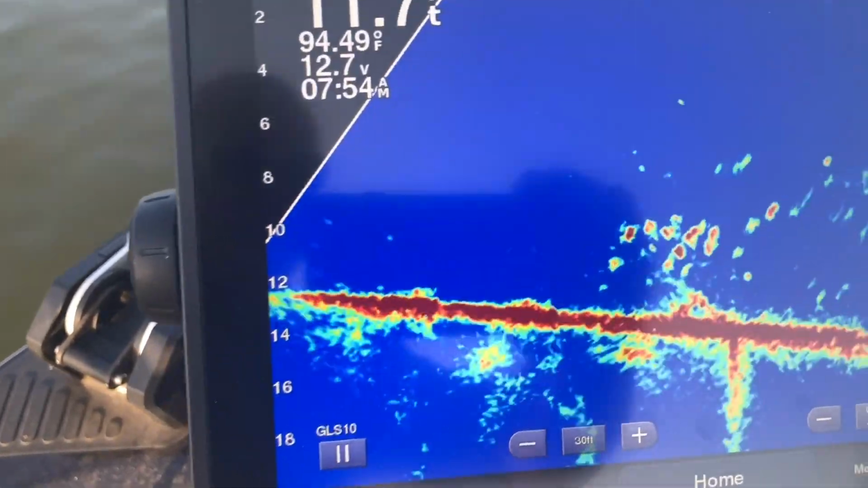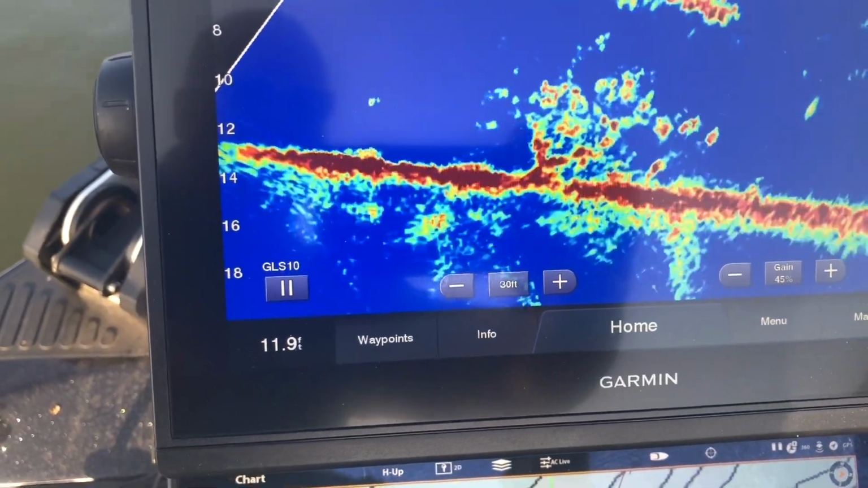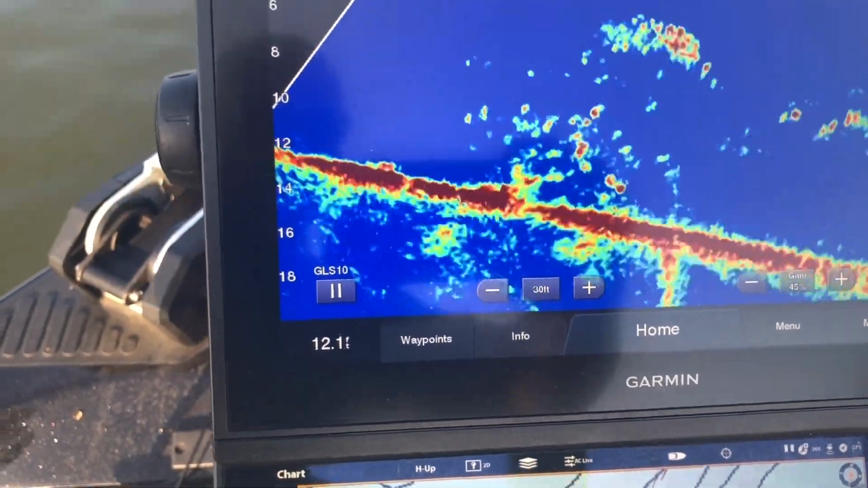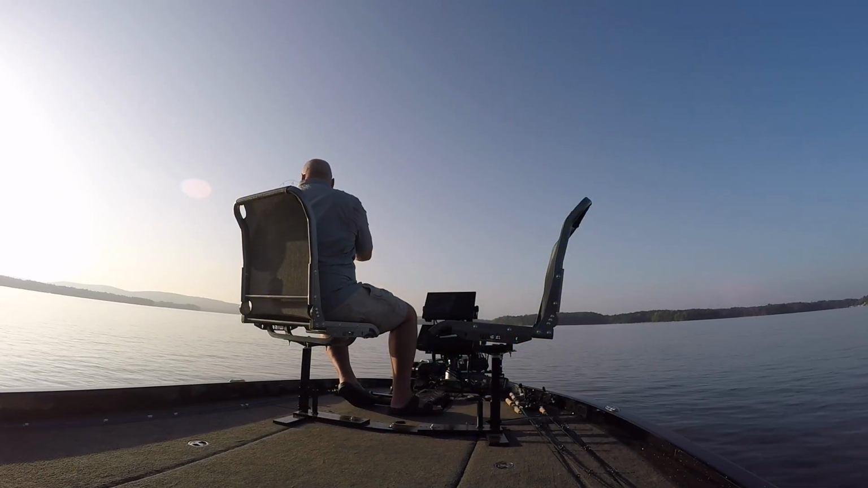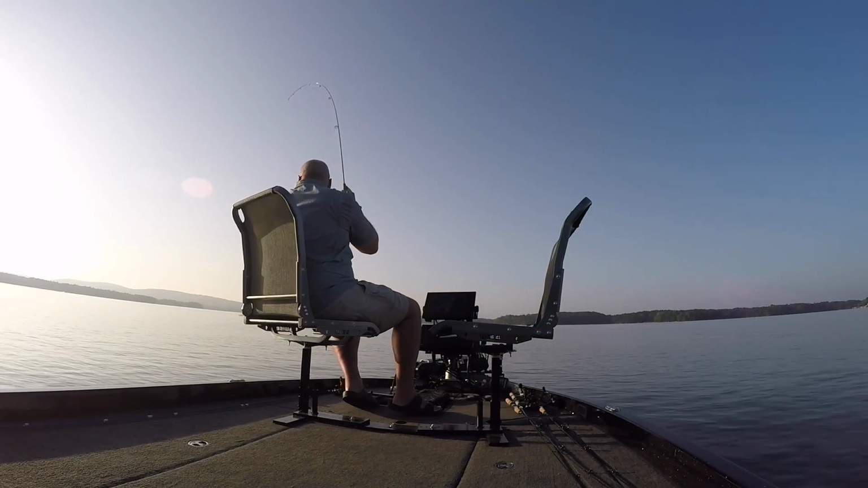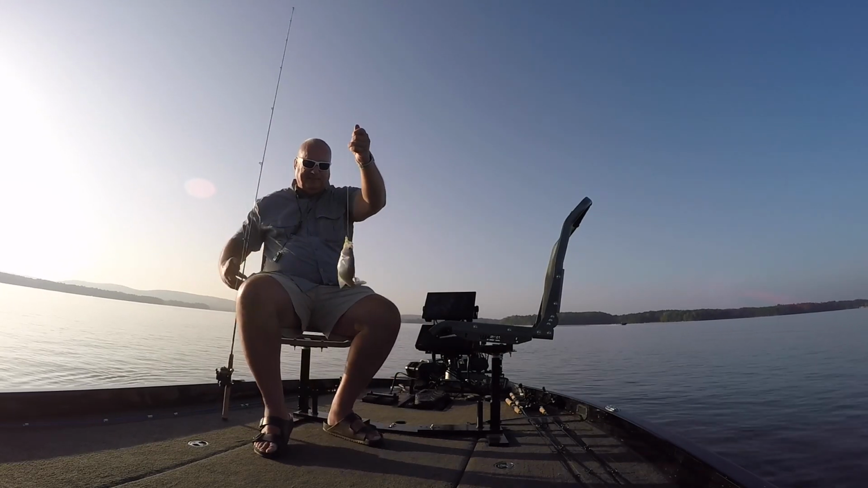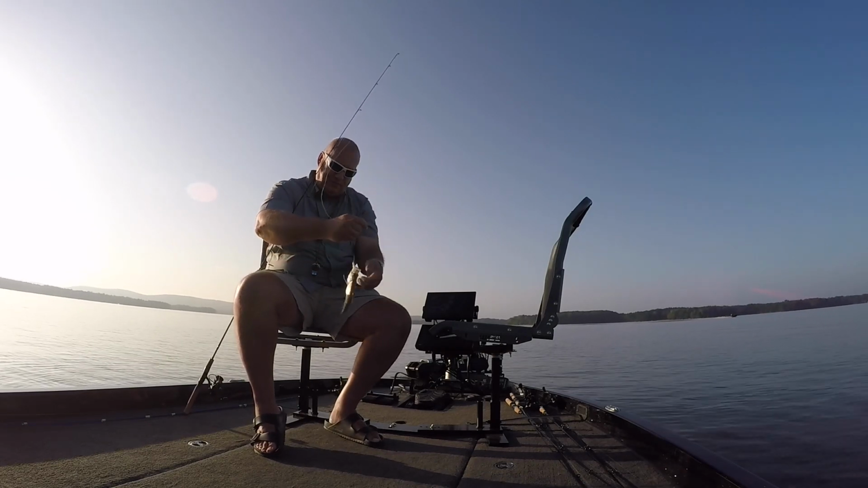We'll lock it down. See if we can catch some of those fish. First one. Little baby. But we did catch one.